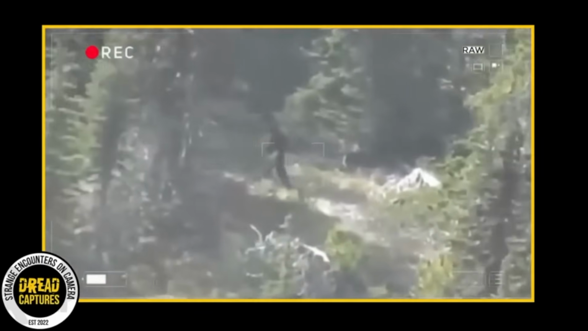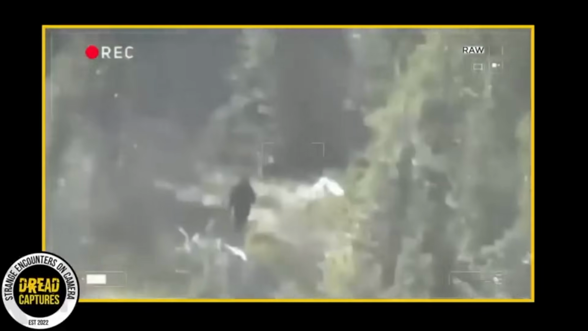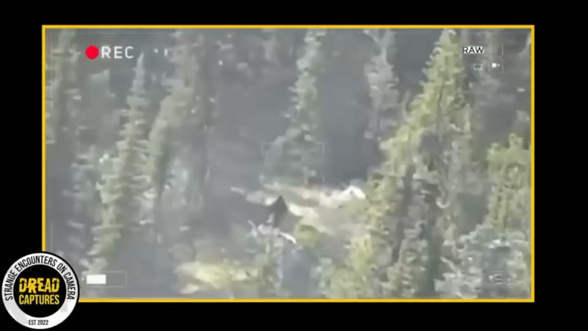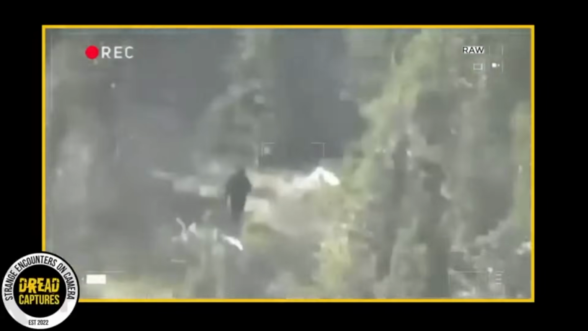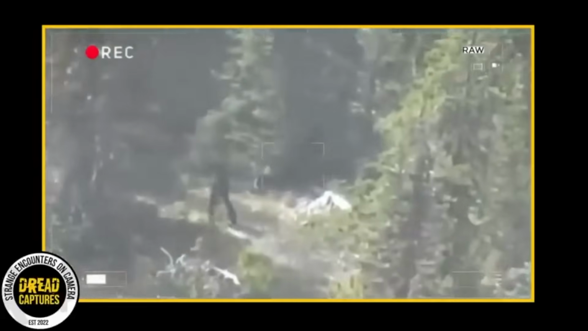Mixed in with all of the genuine Bigfoot sightings, there are many that have been exposed as hoaxes. Well, the footage we're about to see is one of the clearest captures of Bigfoot. It was recorded in broad daylight in the woods. The person filming was at a higher vantage point. As soon as they saw the unusual creature's presence, they started filming.